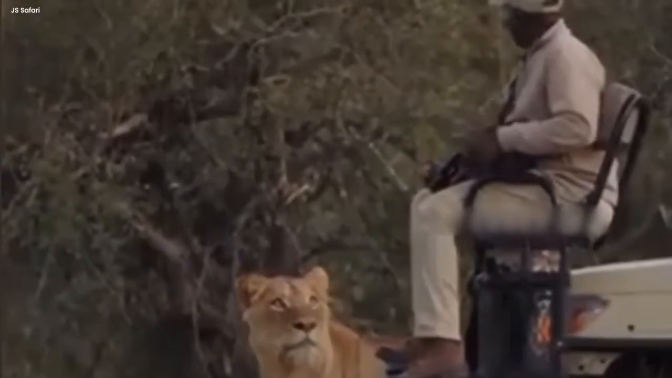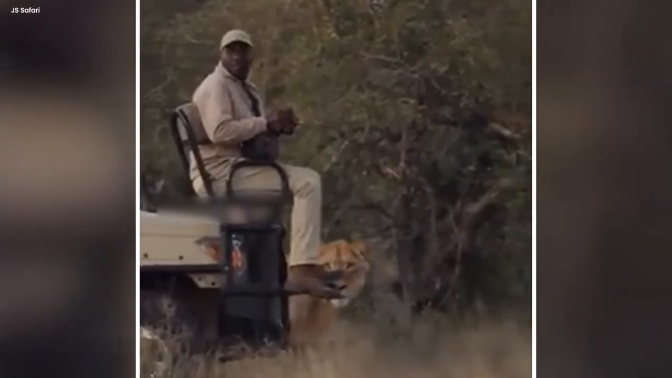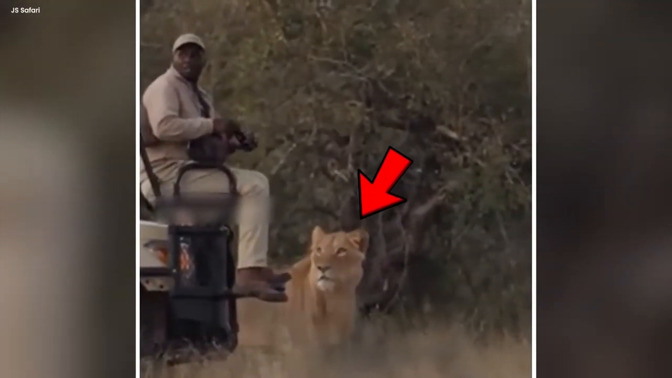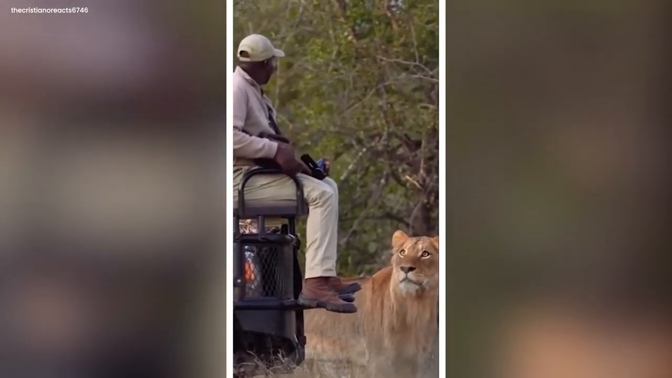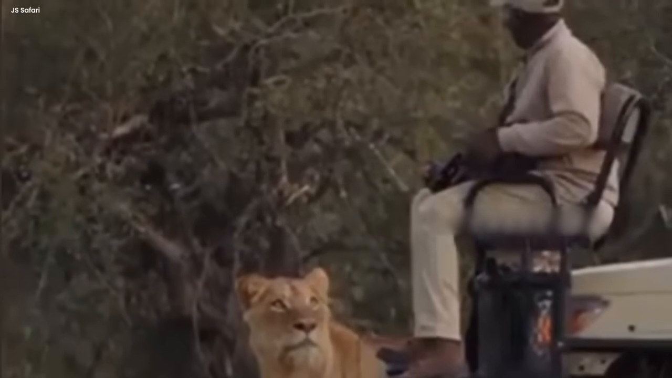He gets scared and does not know what to do. He stares back at the tiger, scared. He holds his camera more tightly, being scared, as he is alone in this situation, not knowing what else to do to save his life. He sits there terrified.